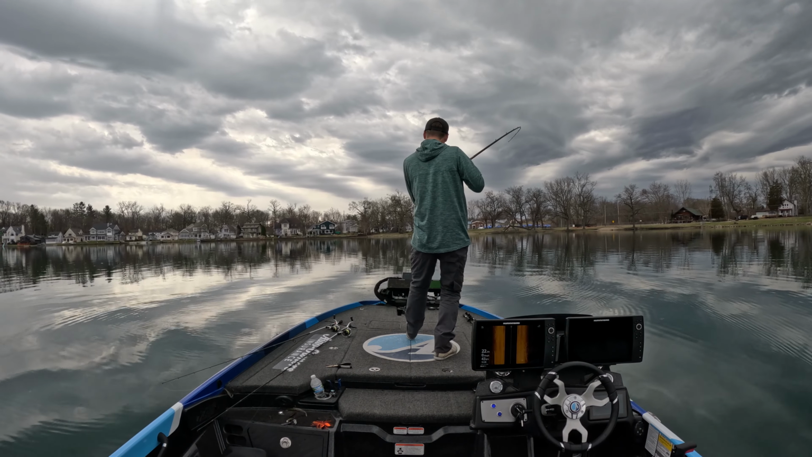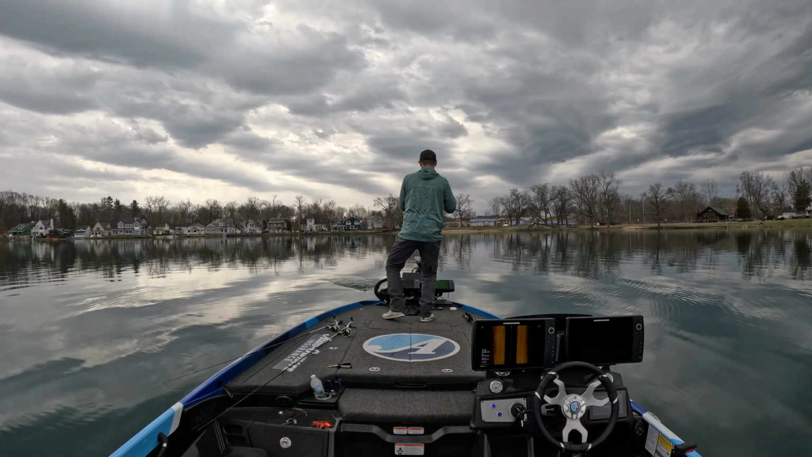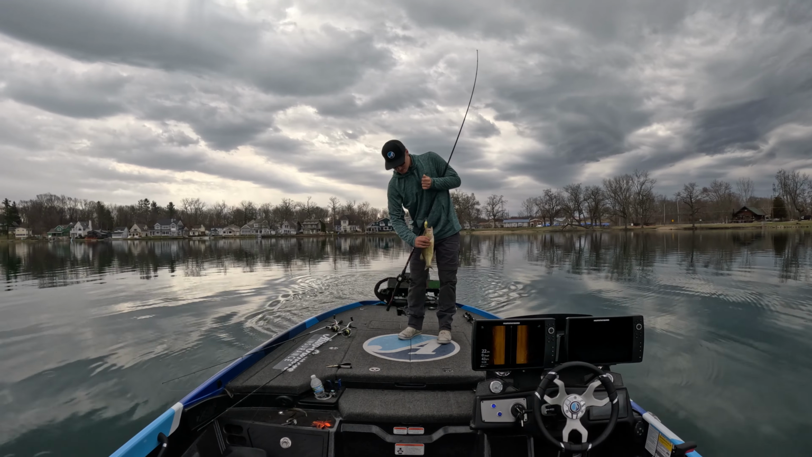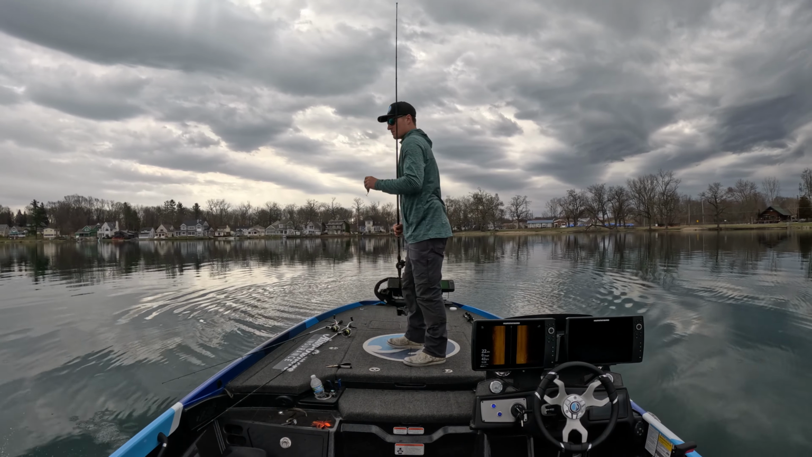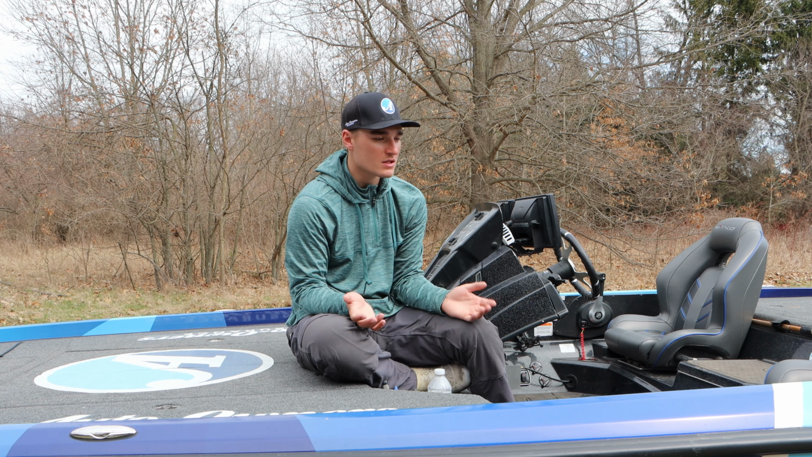So like I said, it's just year after year that current pushing up on these places. Another thing is some of our man-made lakes here in Michigan that have a river channel running through them are going to have hard spots as well. So if your body of water has any type of current or anything to it, it's going to have hard spots. So let's go out on the water.